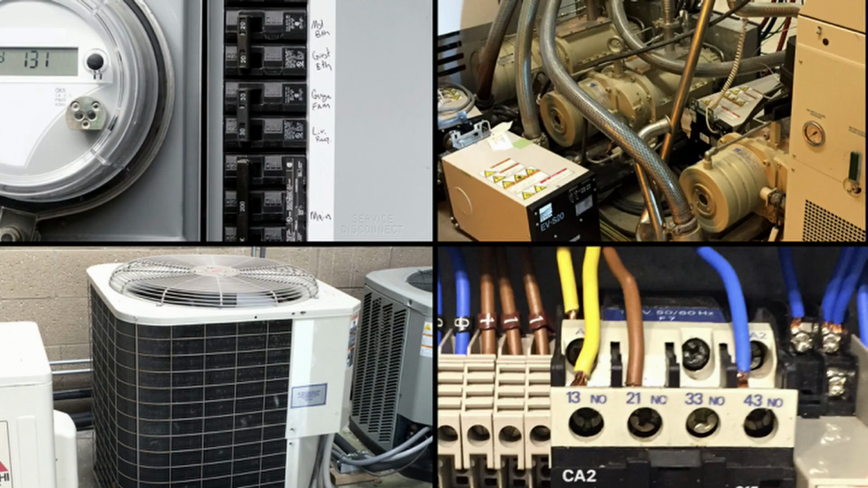I'll just show you a few examples. Here's a few examples of things that may be in a factory, maybe around your home. I don't know, electrical meters, air conditioning motors, pumps, electrical connections. Well, if you look at all these, you can say, yeah, these all look good. I'm okay. We're safe, right?